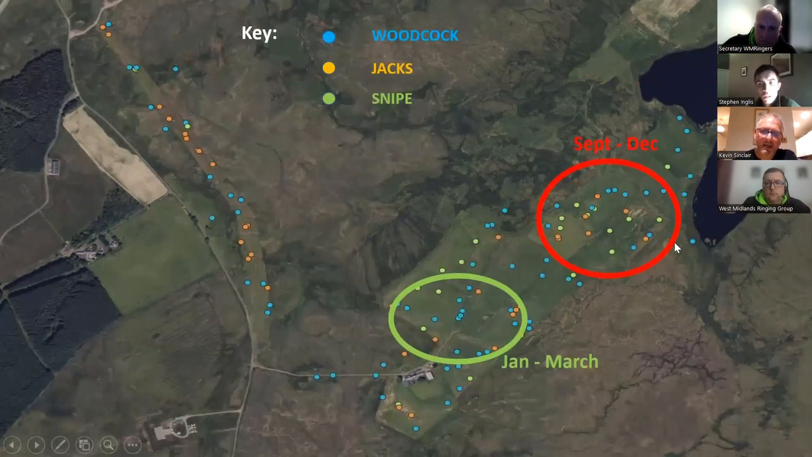In here you're getting a mixture, the woodcock in blue and commons in green. There's a good mixture of birds that we're catching in September to December, and likewise there's still a reasonable mixture in the January to March circle. But if you look at the area down to the left, you'll see there's very few commons down there. So from September to December, this is the area where we're expecting the commons to appear. It allows us to target our efforts at the beginning of the year when those birds are easier to catch.